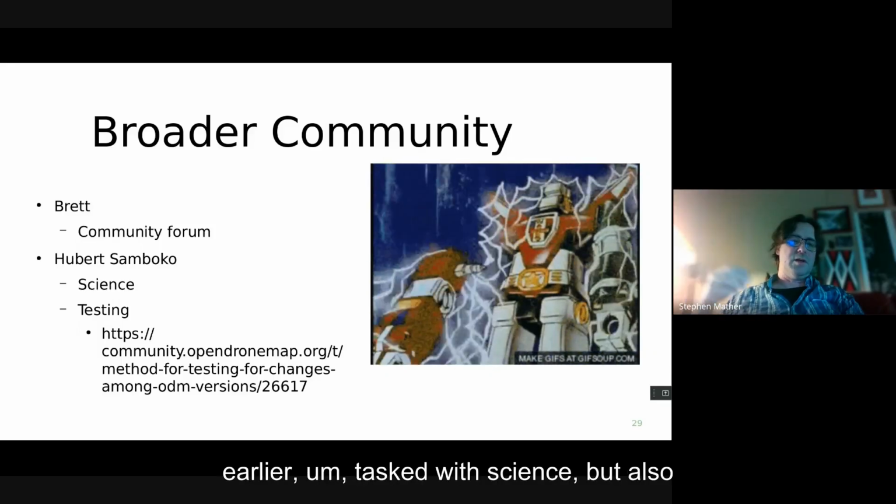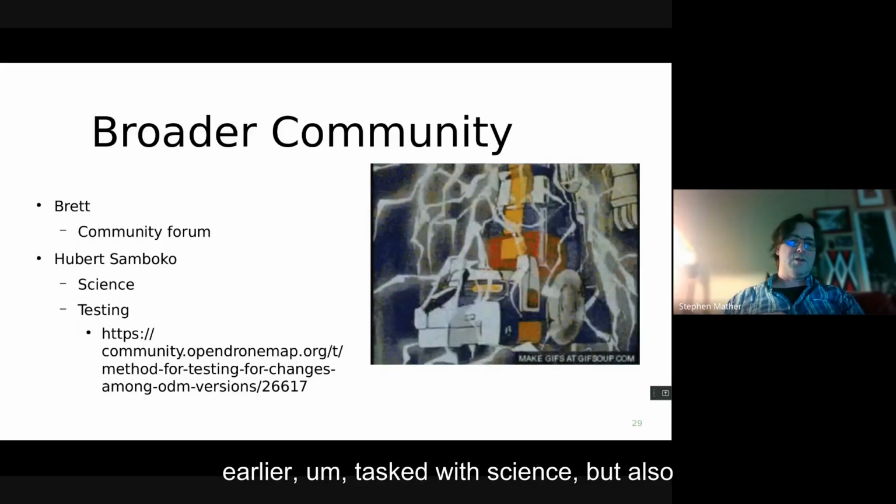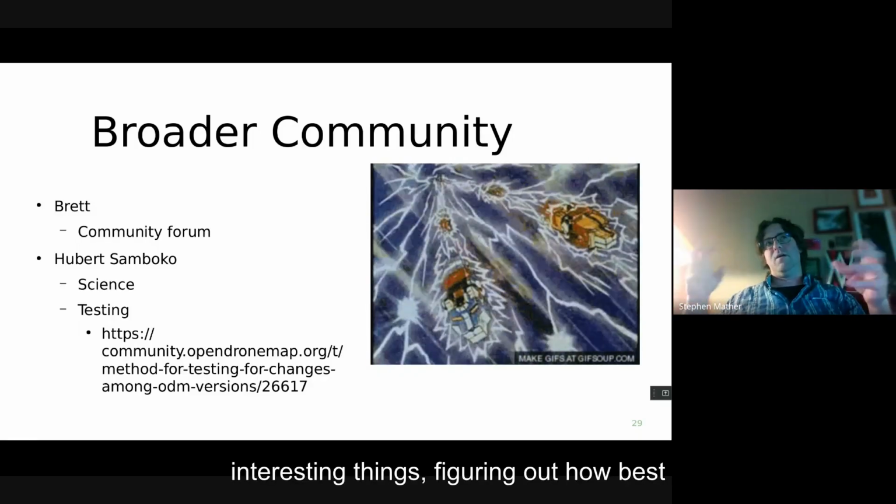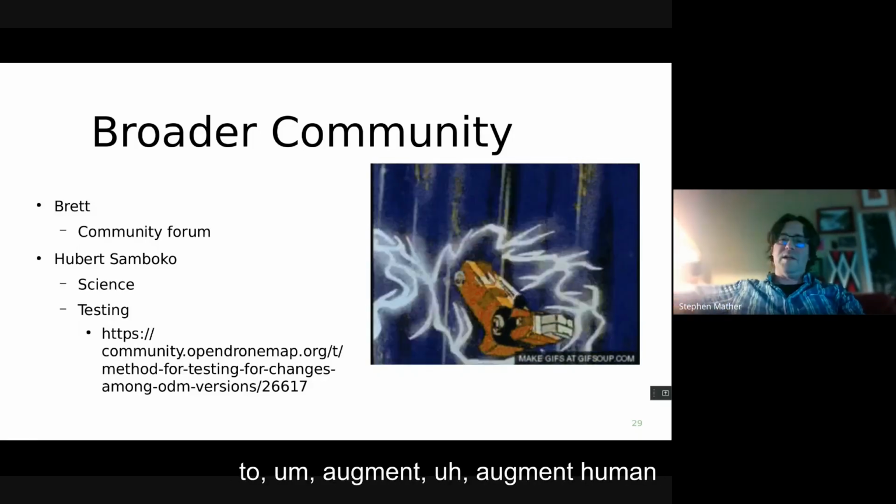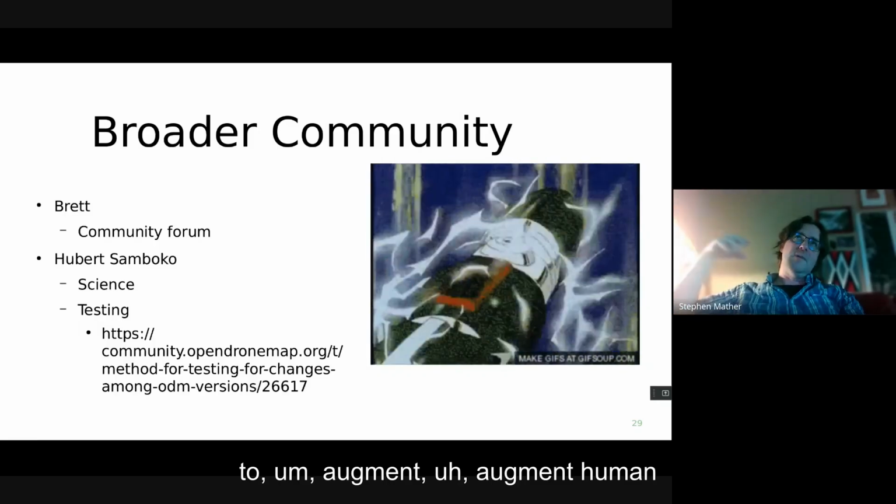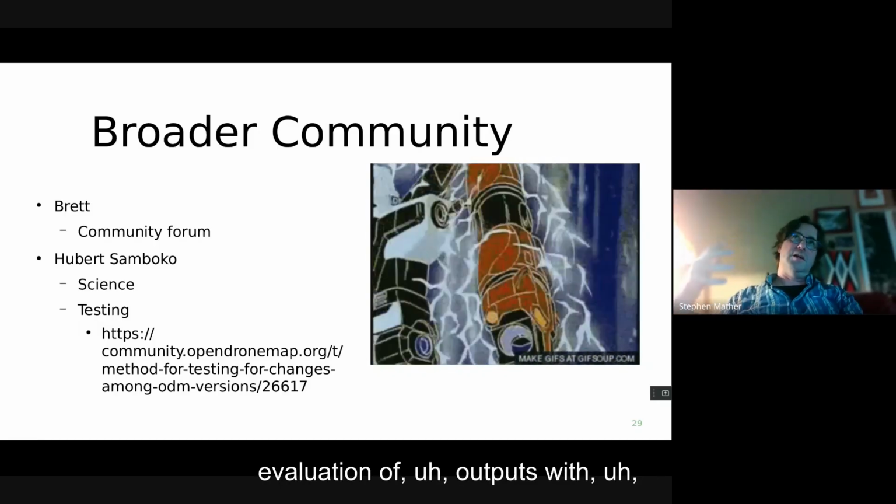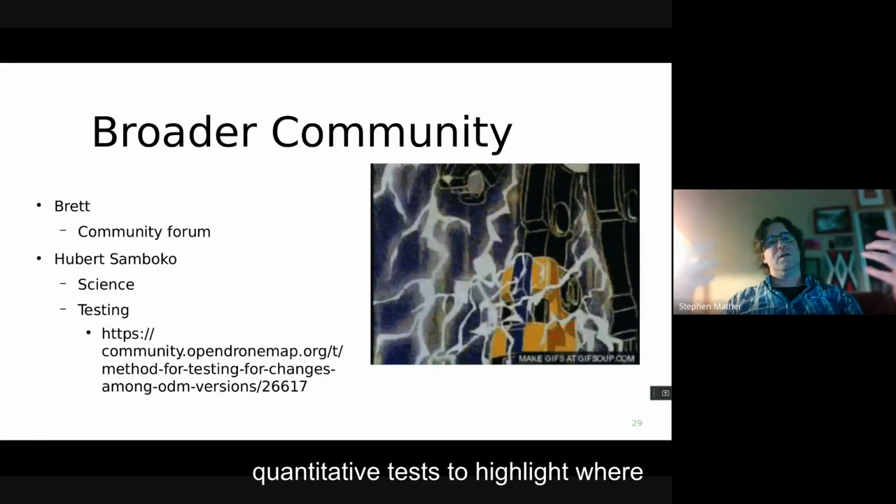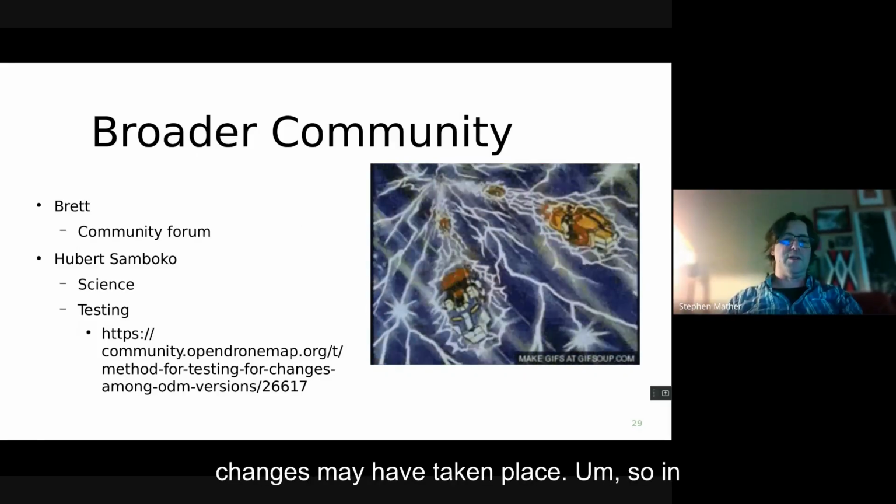And I mentioned Hubert earlier, tasked with science, but also testing and doing some really interesting things, figuring out how best to augment human evaluation of outputs with quantitative tests to highlight where changes may have taken place.